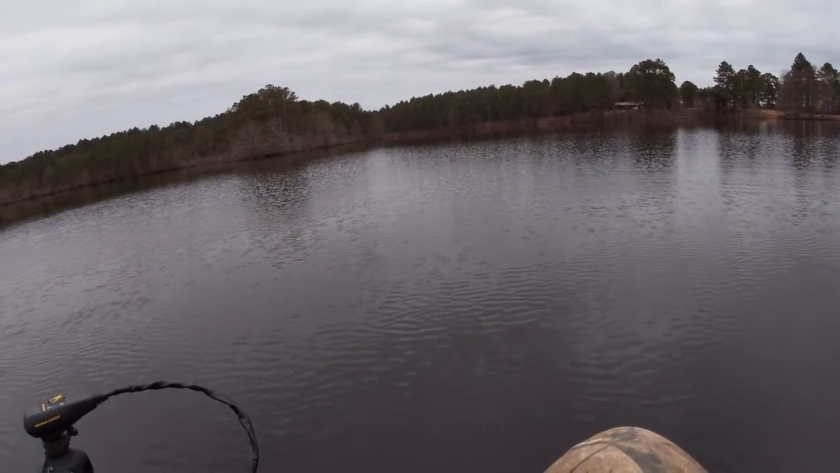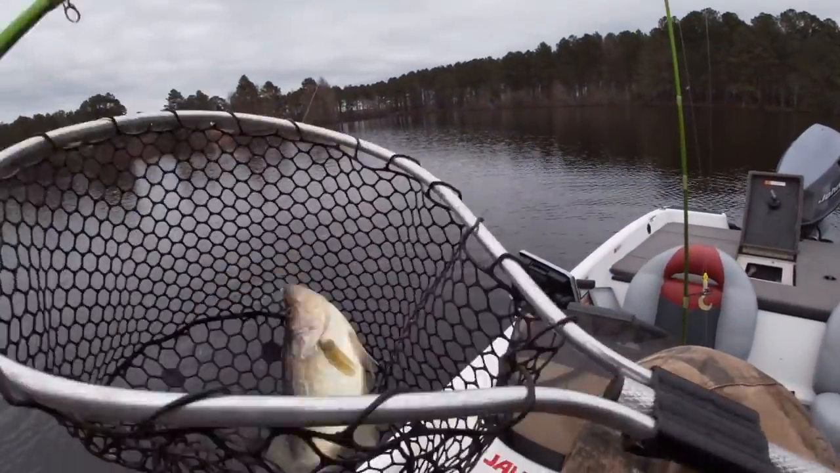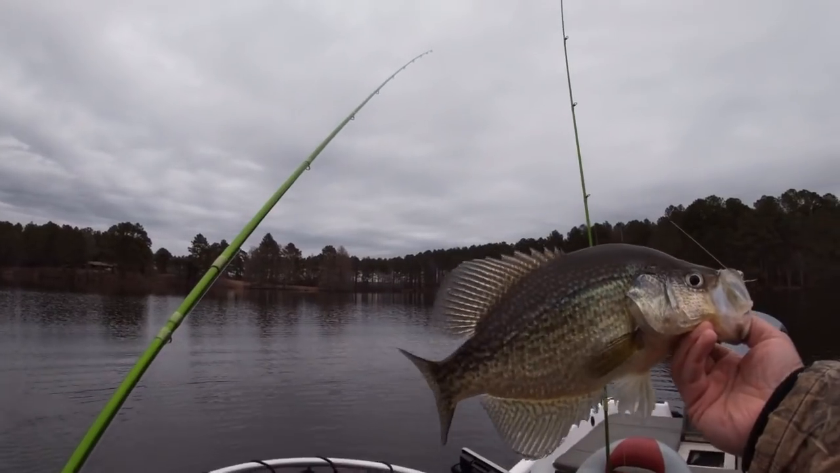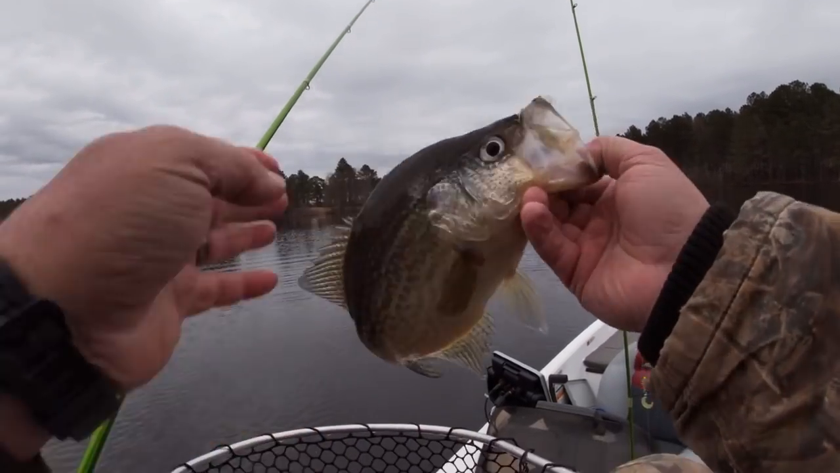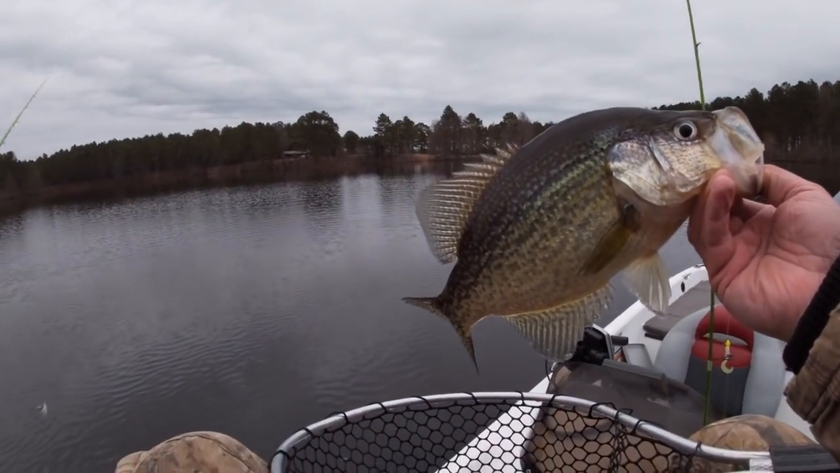There's one more good crappie. He might be my PB. He might be my personal best crappie right there. Good gracious. That is one more big crappie right there, y'all. Good God Almighty. Ooh, doggy. Somebody wake up Bubba, because he ain't seen nothing like this before.